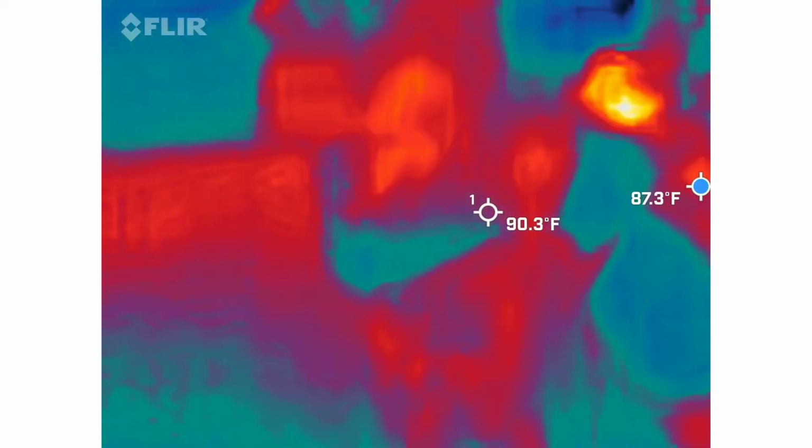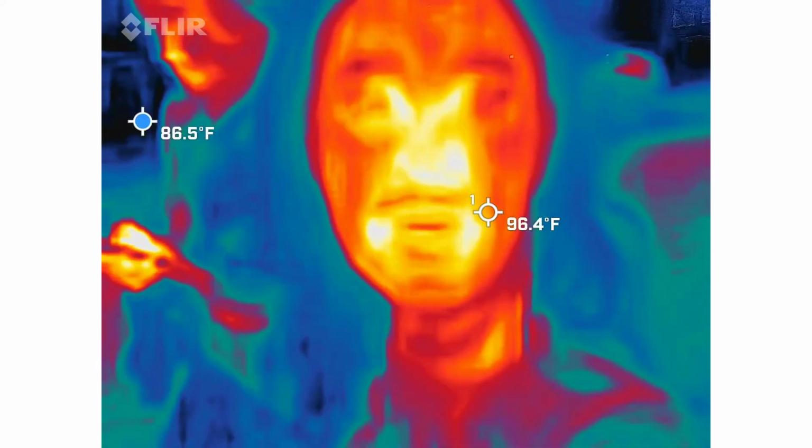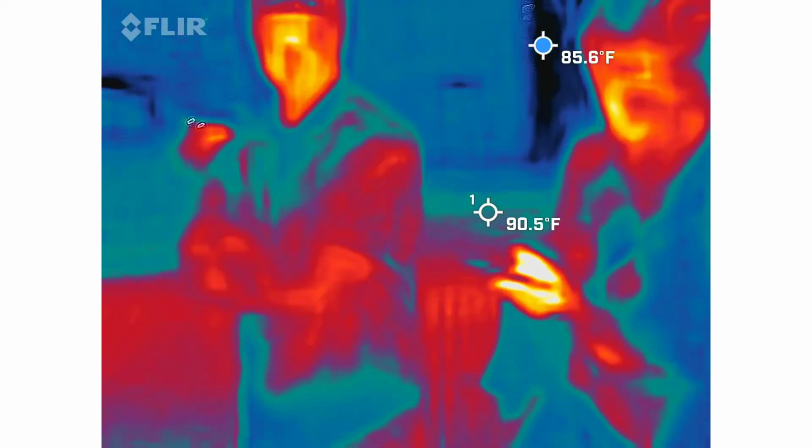Oh boy. Is it really red? I don't know, it's pointing at Chris and it's very black right now.